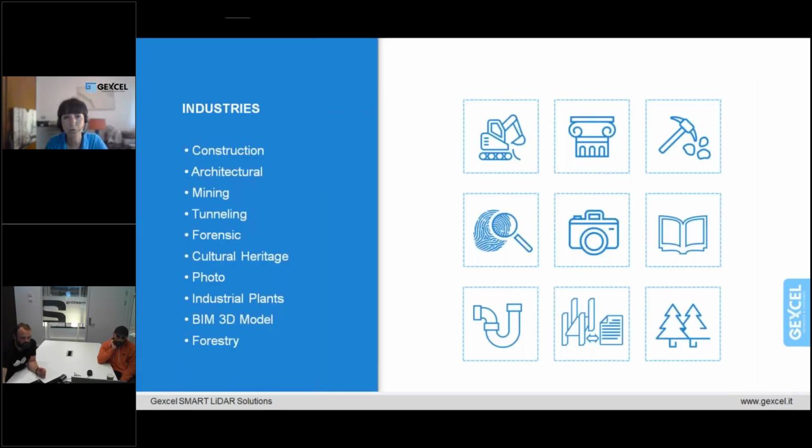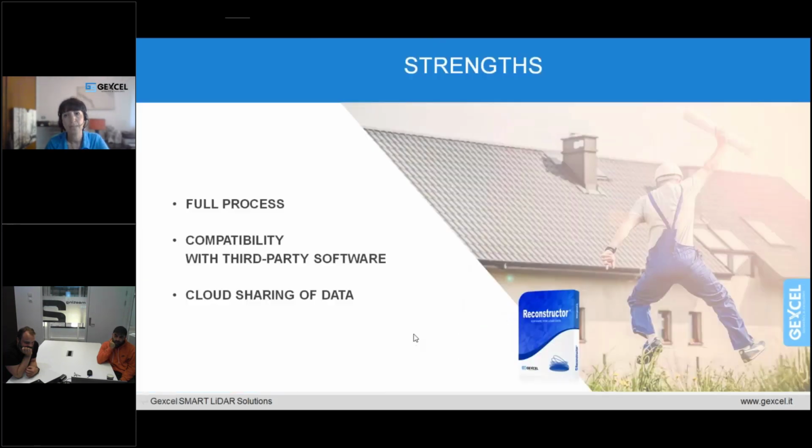The different modules provide the widest processing option for 3D laser scanning jobs in engineering, construction, surveying, mining, architecture, and many other applications. I think that Reconstructor takes users from start to finish and can create all the deliverables that you might need.